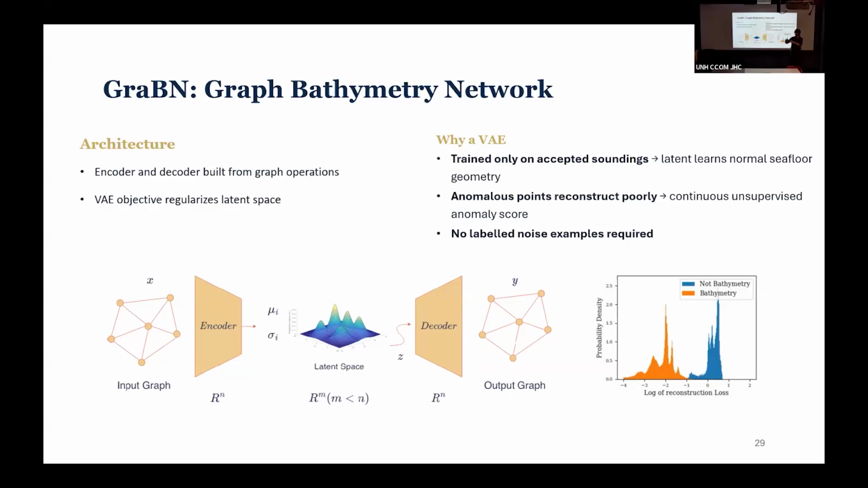If it is bathymetry, you reconstructed it correctly because that's what it should look like. But if it's trying to do that same thing to a noisy point up here, it's going to run the same algorithm and reconstruct the point to be here, because it's trying to make it bathymetry and it's not. And that reconstruction loss is going to be very high.